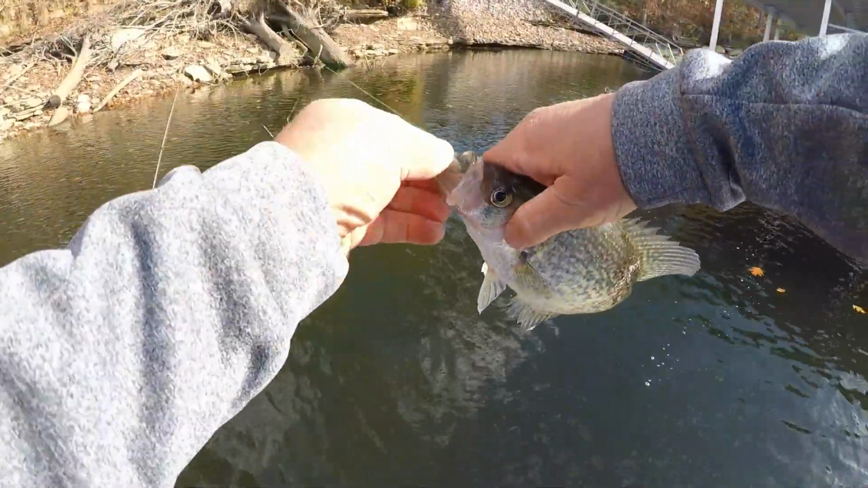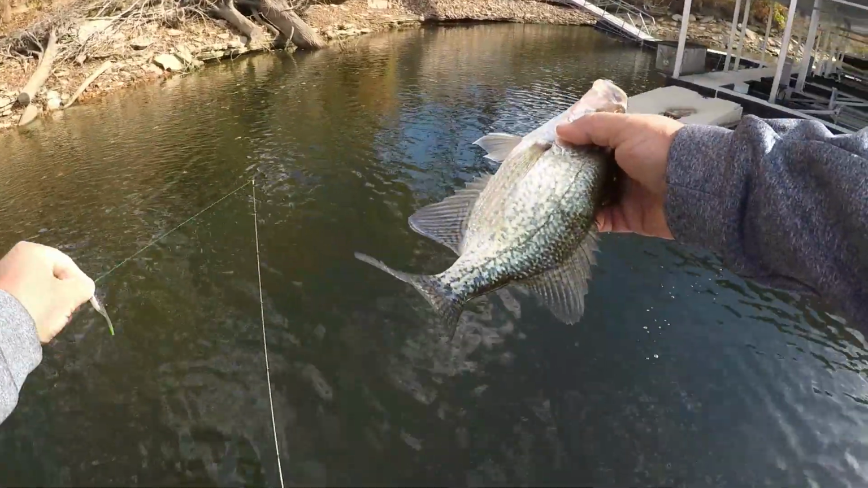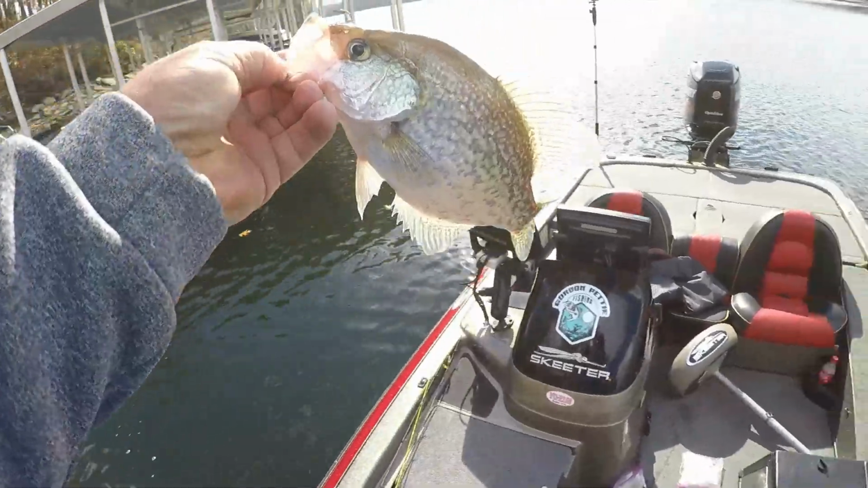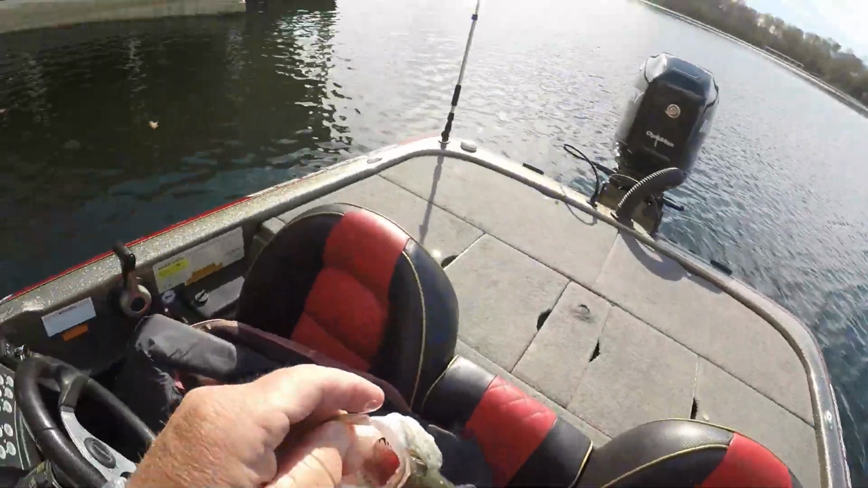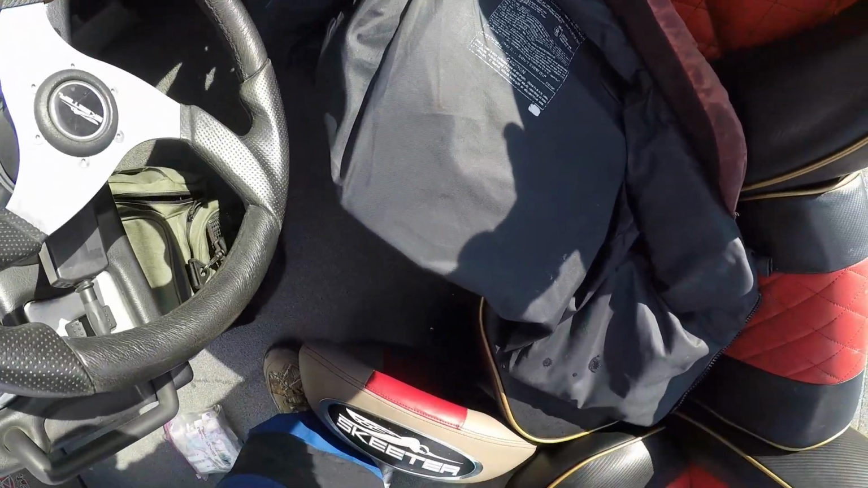Today it's all about getting it right in front of that one that's going to bite. Because I know I have got it in front of a bunch today. It's just hard to talk them into biting.